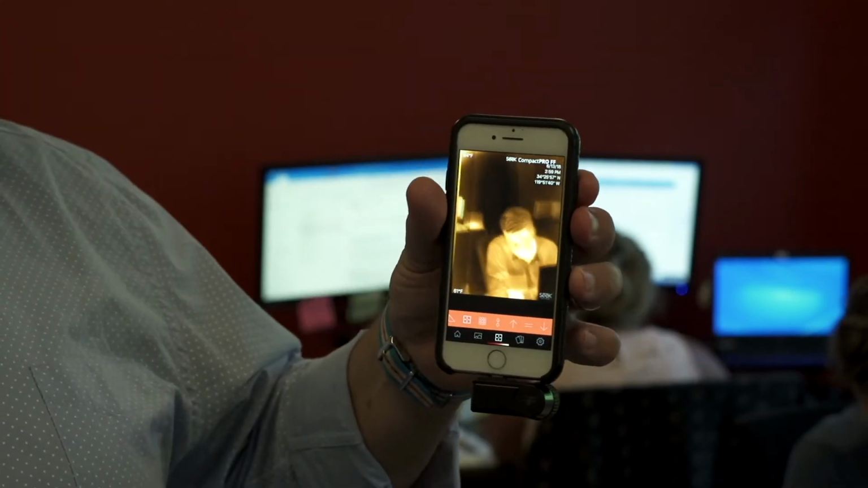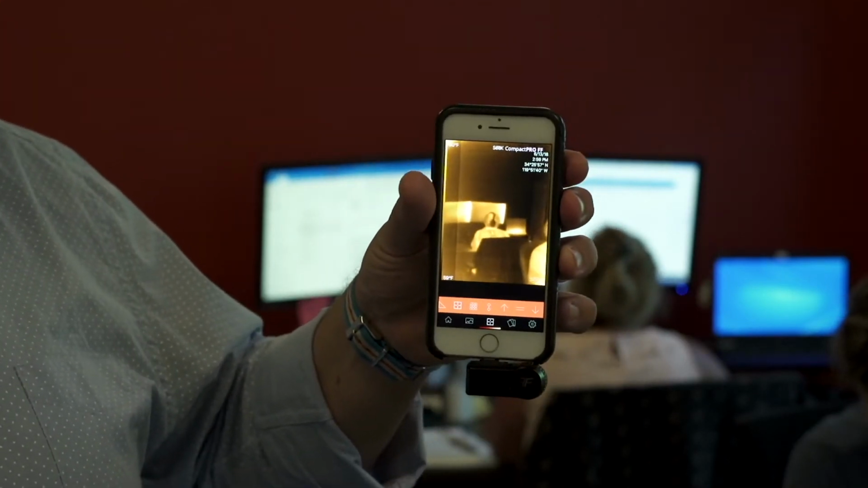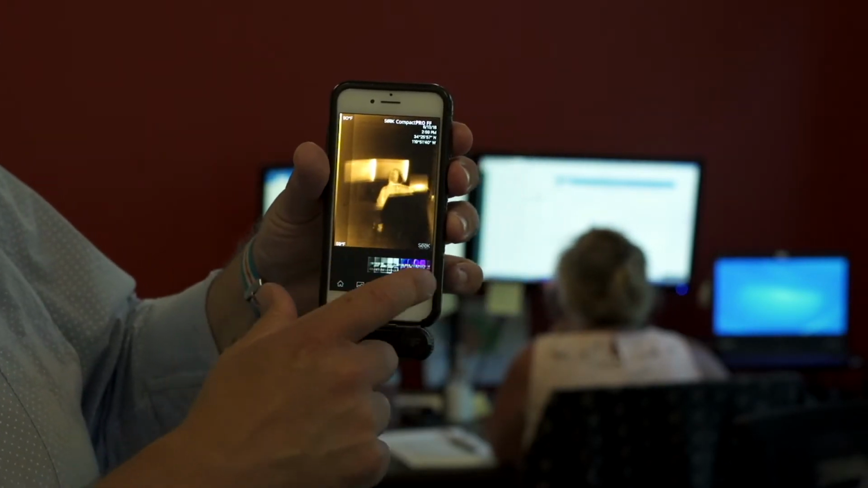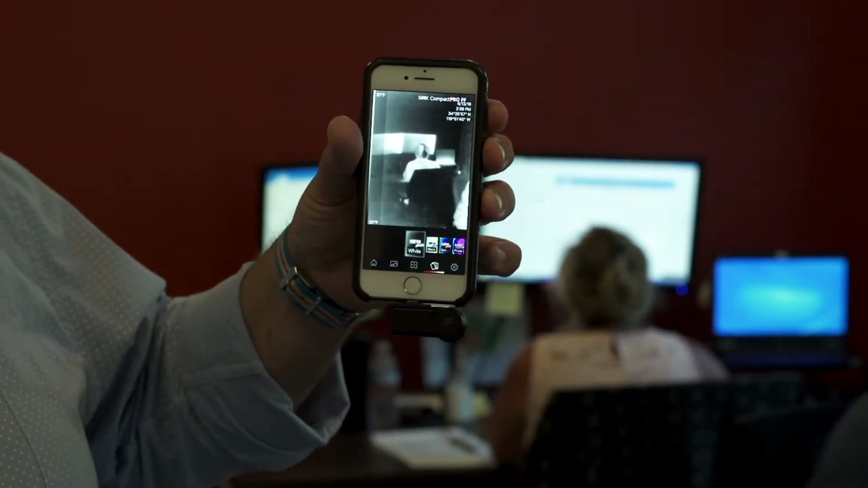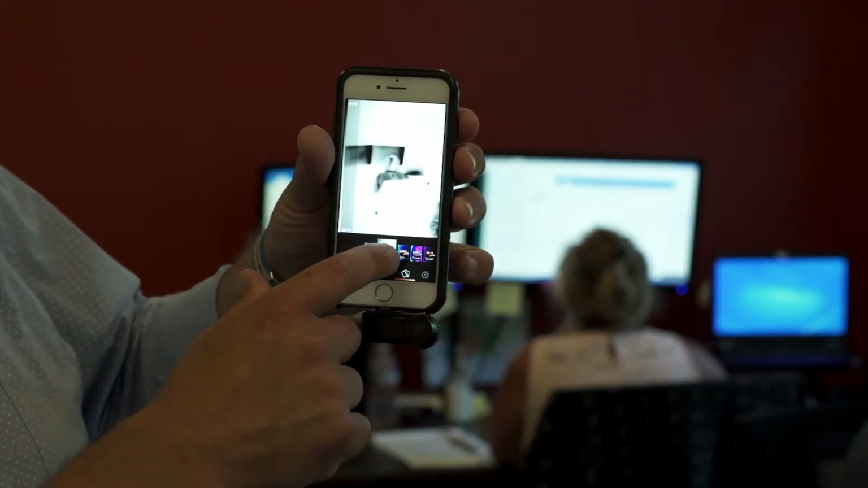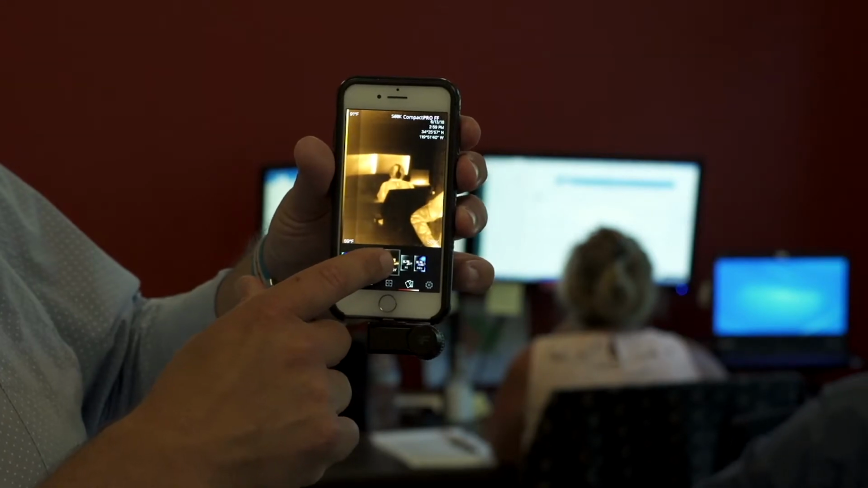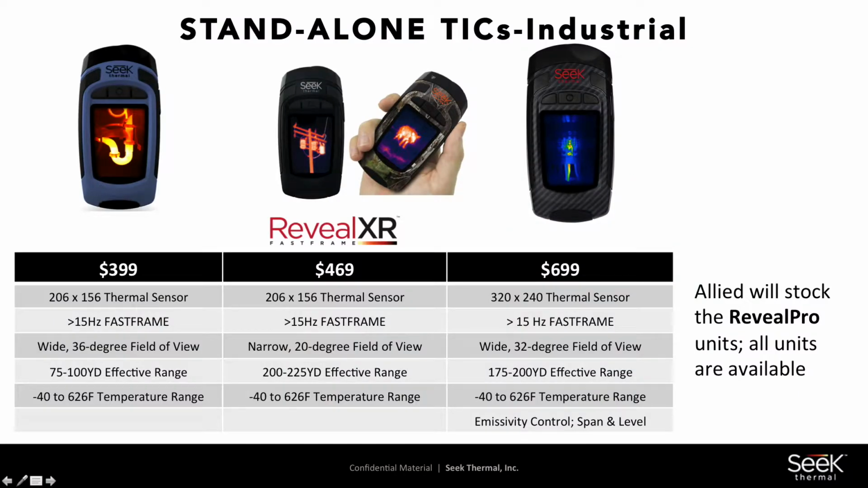And you may be saying, well, are there different colors to this? Absolutely. We have a complete range of color palettes that make it easy. You just choose whatever one you want. White hot, black hot, rainbow, all the different variations. For those folks who don't want to use a